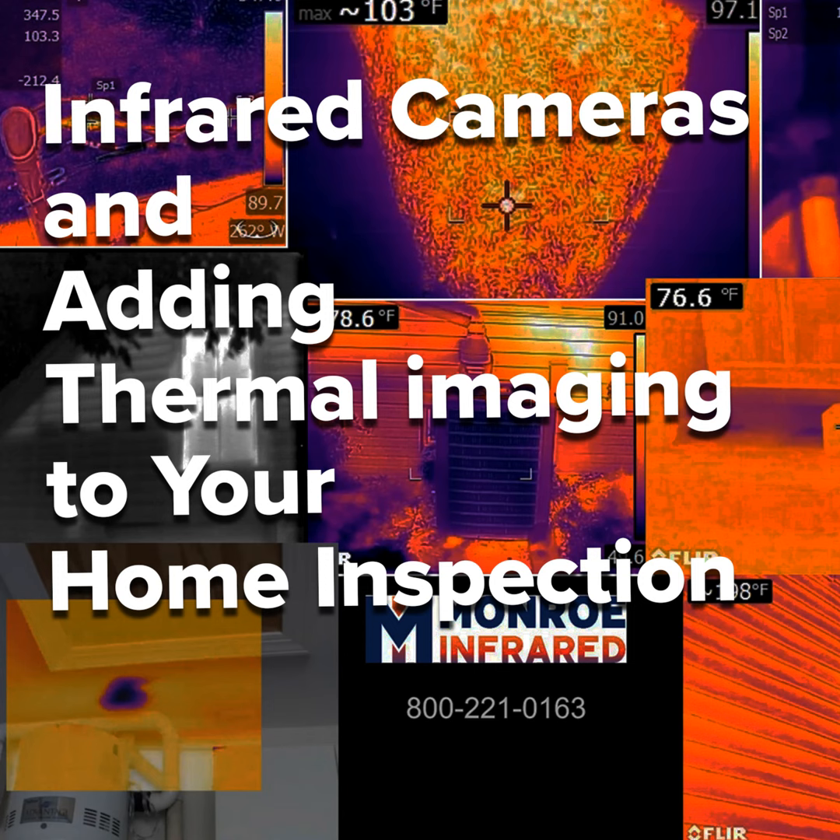So yeah, you know you caught the infrared bug when you start looking at things and you start saying, I wonder if my infrared camera would help me figure out why it's doing this or why it won't do that.